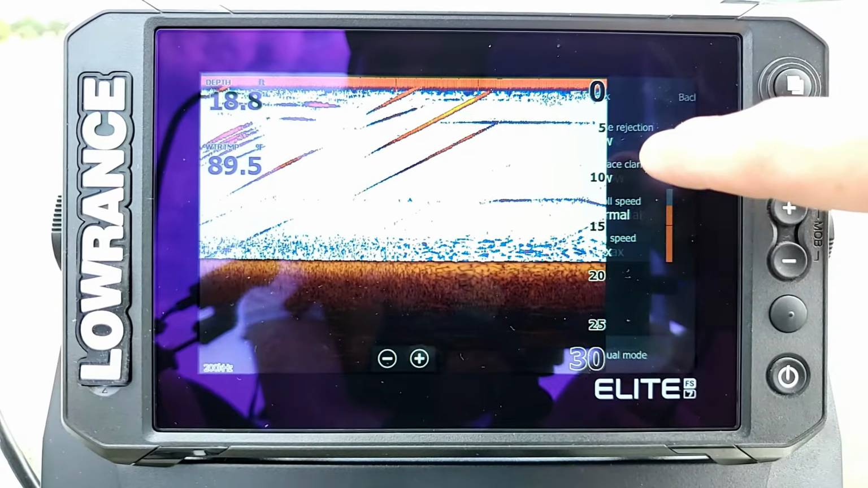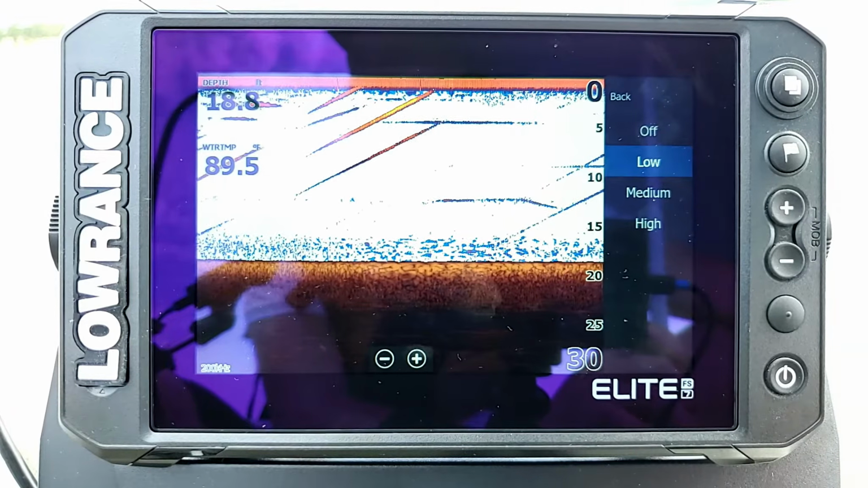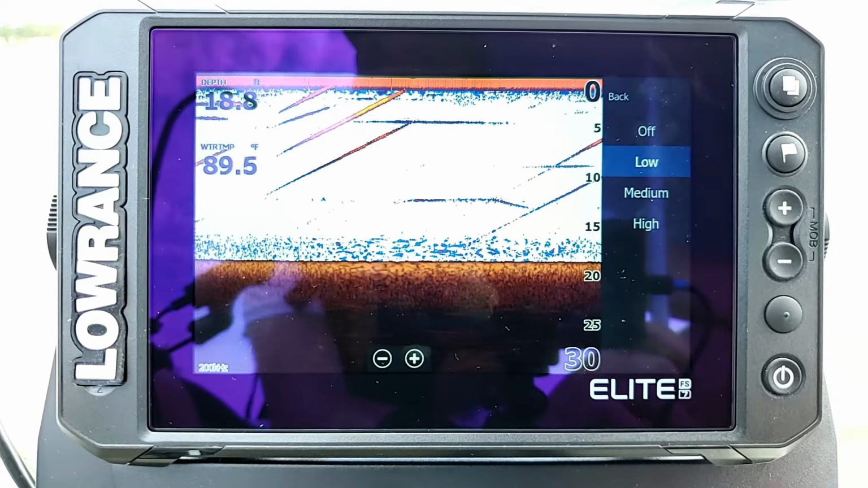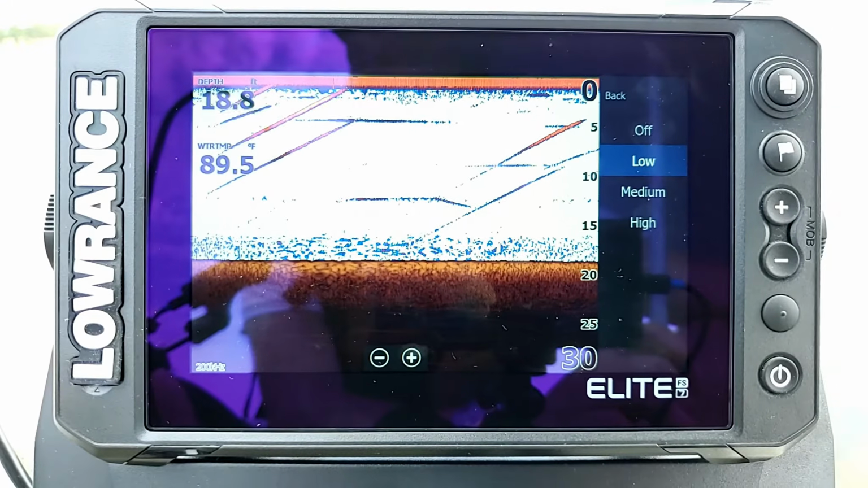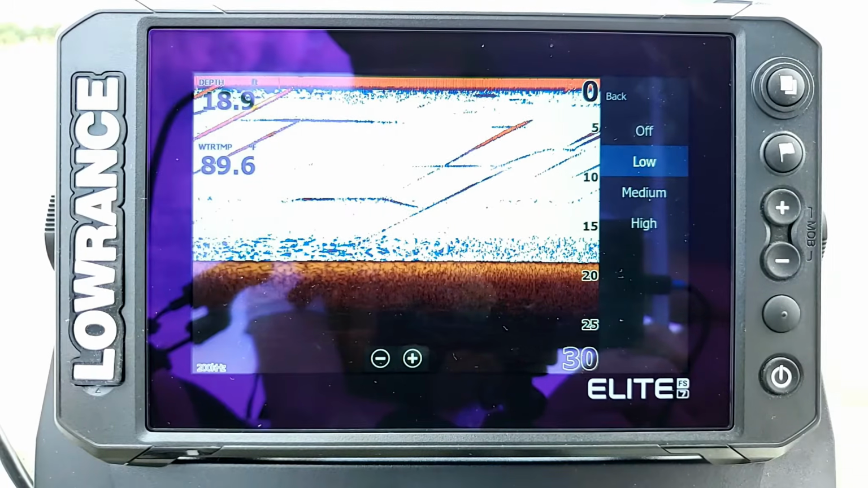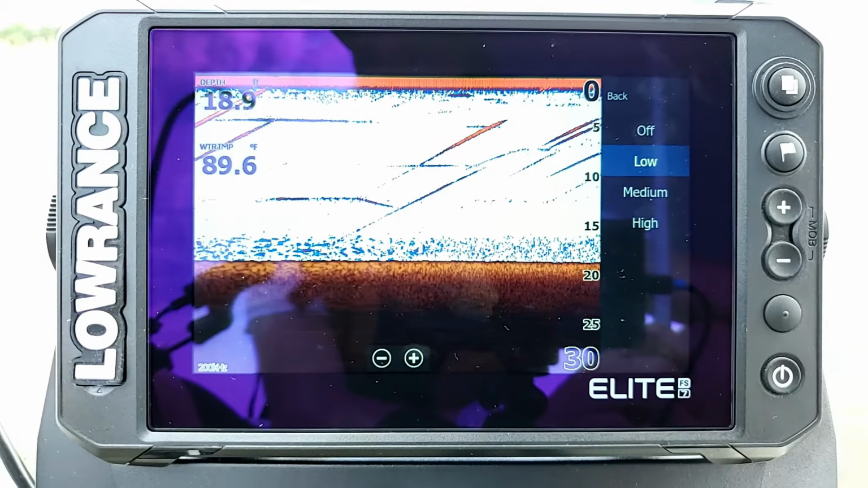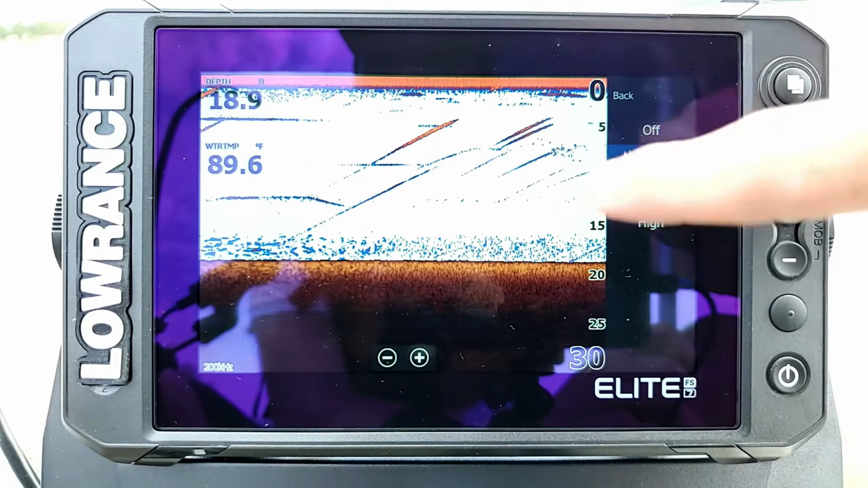Now if I go in here and click on it, generally it's going to default to low. Now the noise rejection is really designed to filter out noise that you may be picking up from other sonar signals in the water from other people driving around, or maybe you have two fish finders on your boat running two sonars at the same time. Well, sometimes you can get crosstalk or sonar interference from that, and you'll get a bunch of static or lines on the screen.